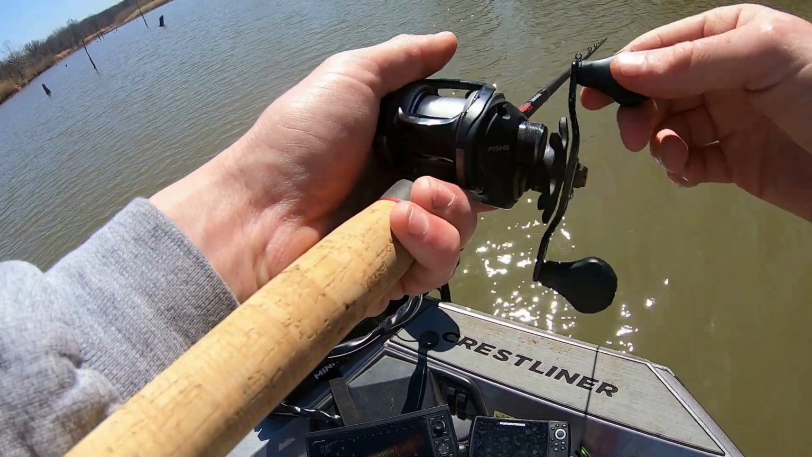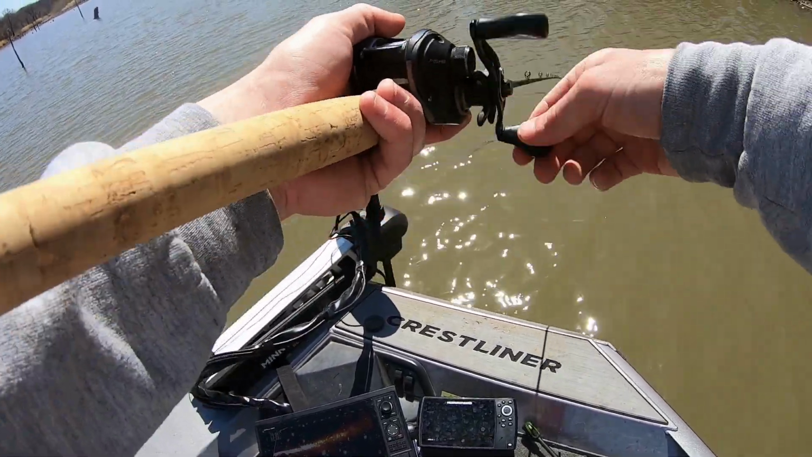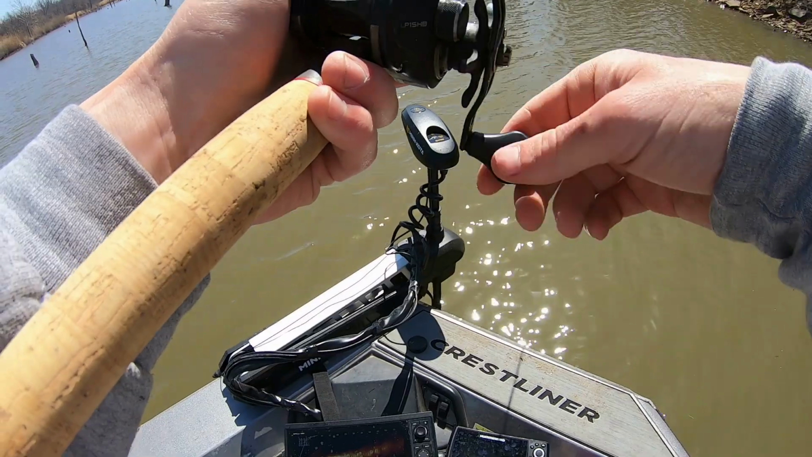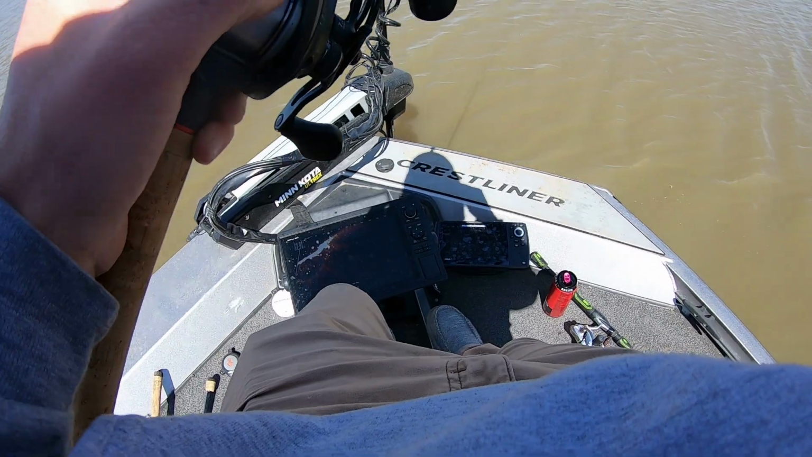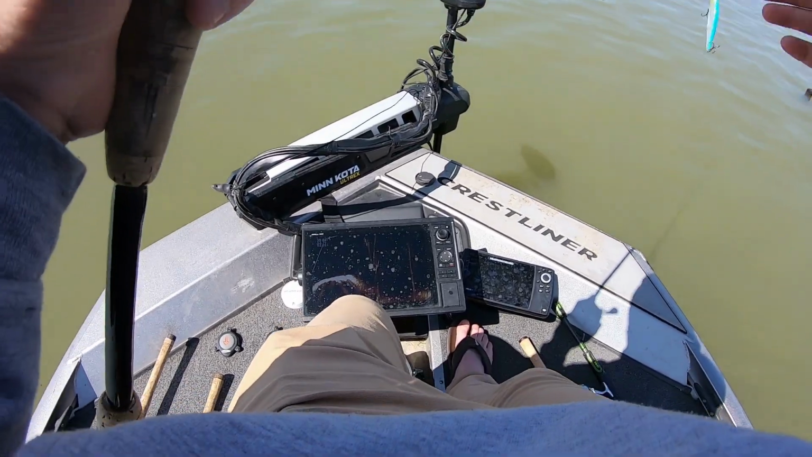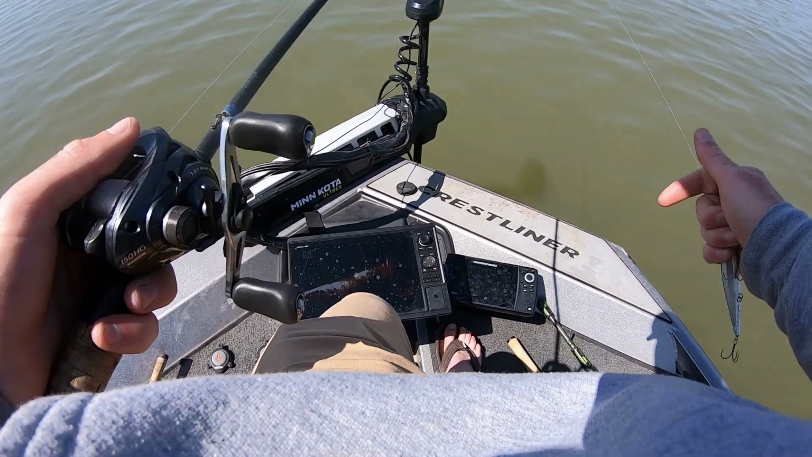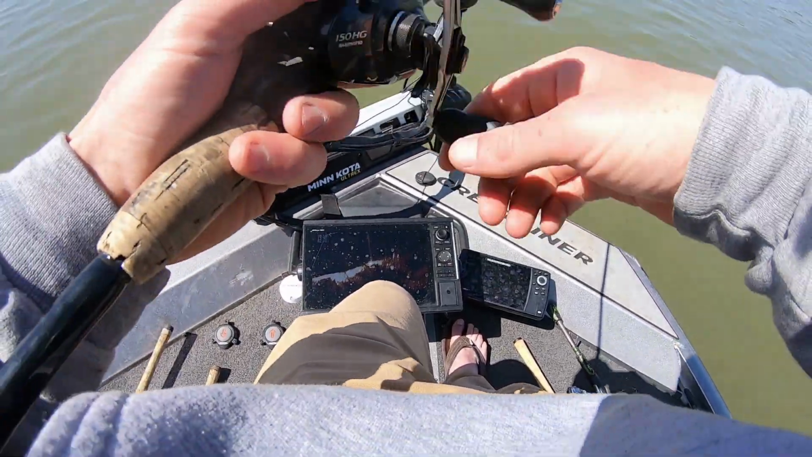Way back up in a creek now. I don't know where they want to be at this point. They're all over. I think that's the problem. These fish are really, really scattered right now. At this point, I don't know what I'm doing. Catch a couple out deep, catch one up shallow, come back out deep. I don't know where they're at.